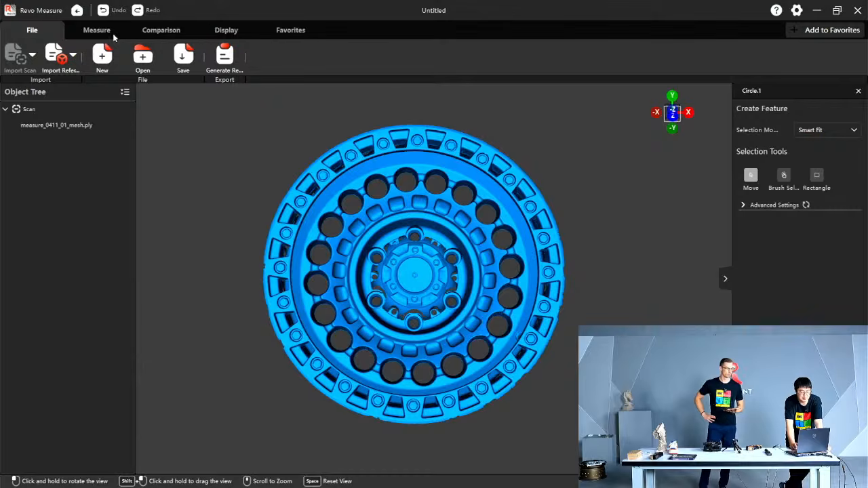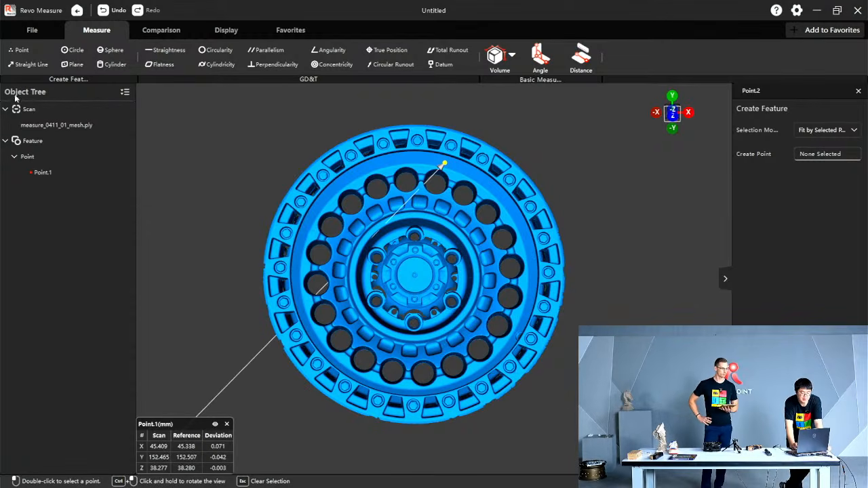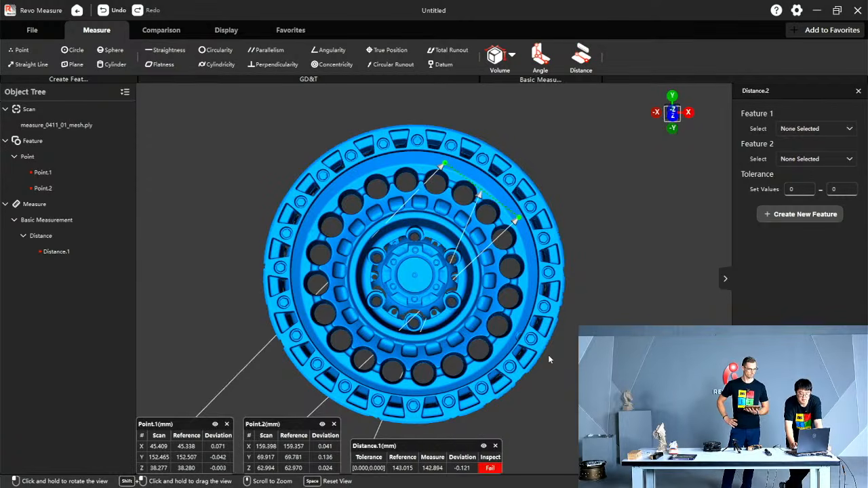And after you're done, let me just do a very quick one. Point 1 fit by selected point. Create point 1. Create another point 2. Measure the distance between point 1 and point 2. I'm just doing a very, very basic one.